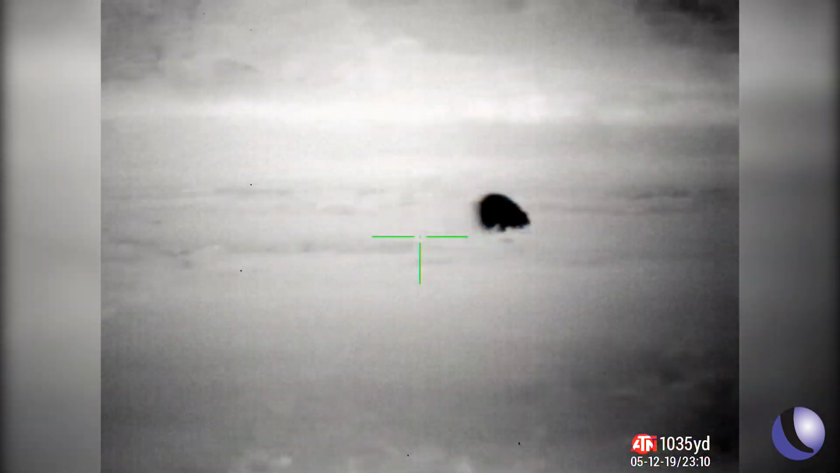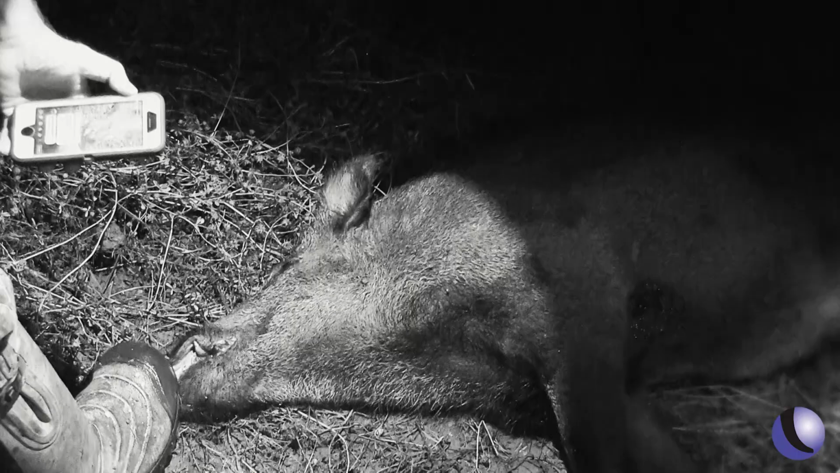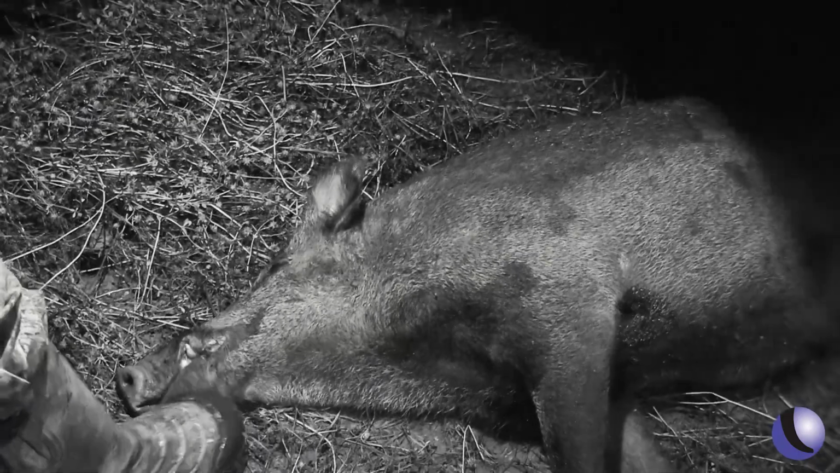All right, y'all ready? Everybody just pick a pig. You ready? All right, on 1, 3, 2, 1. That's how you do it right there. All right. Farmer will be happy. There we go. It couldn't have gotten better than it did.